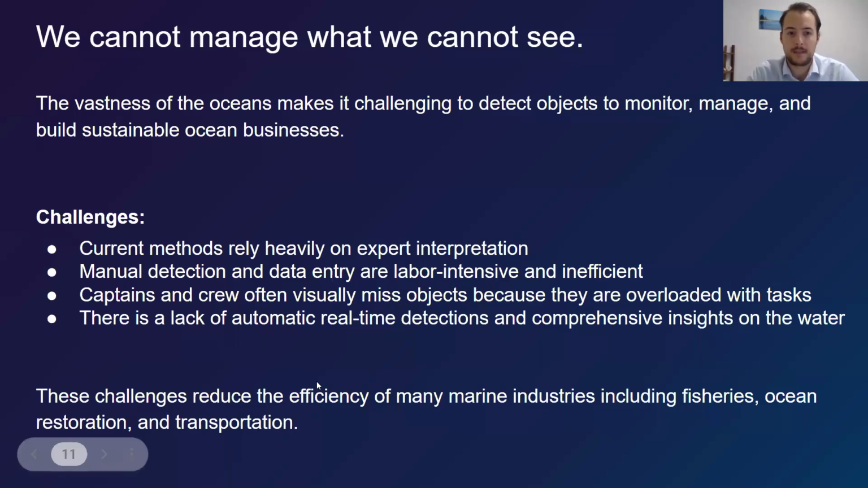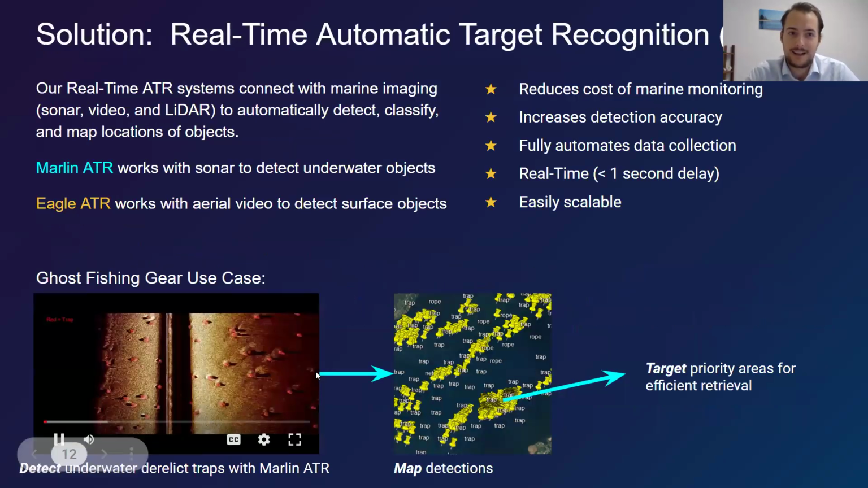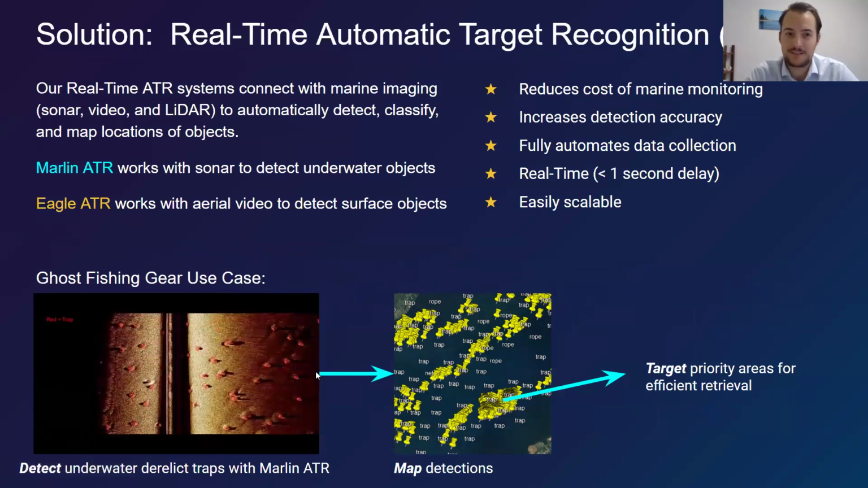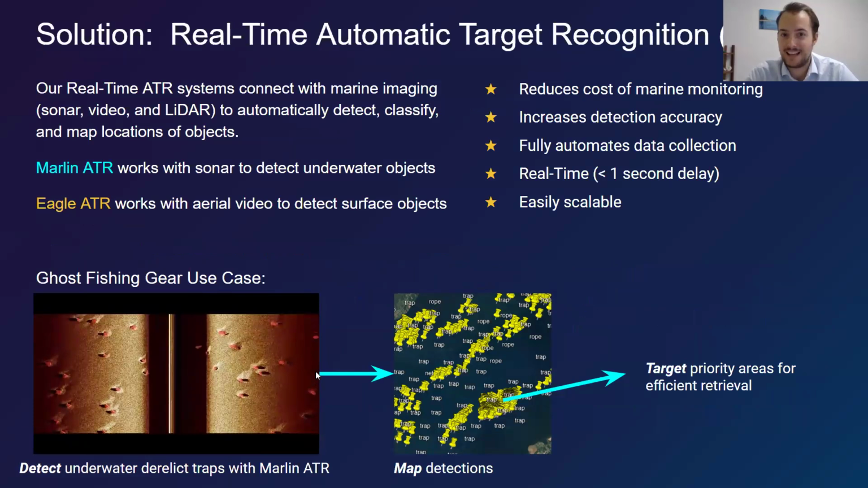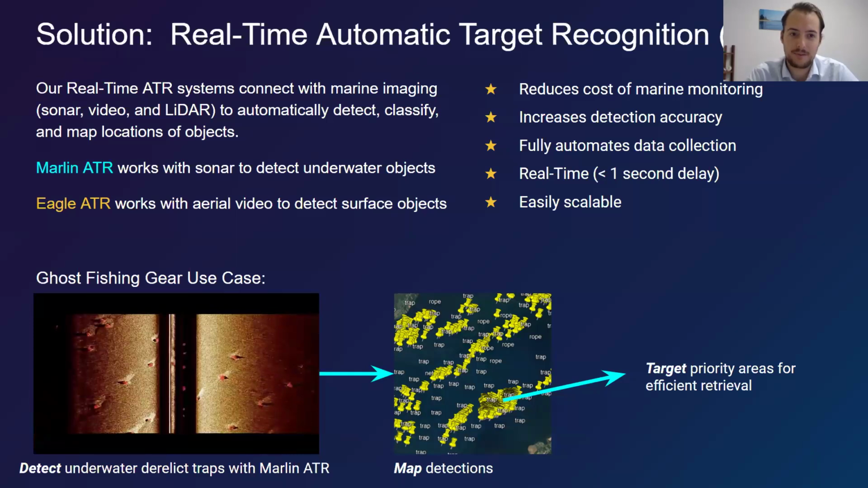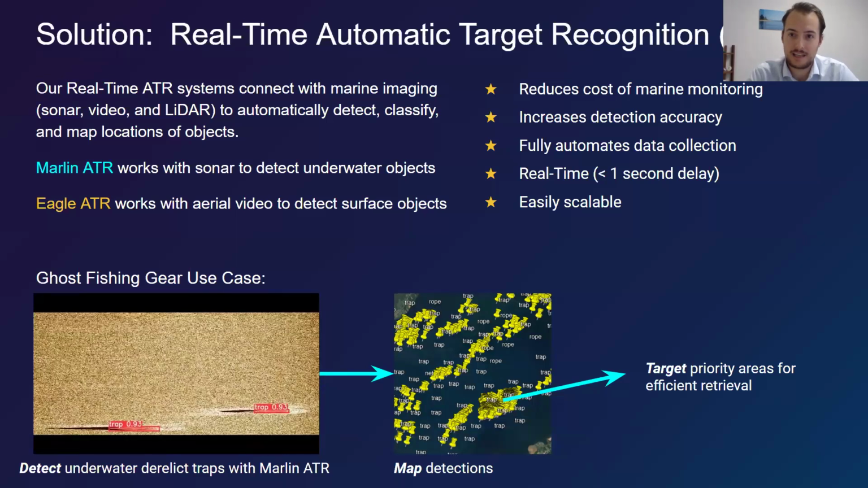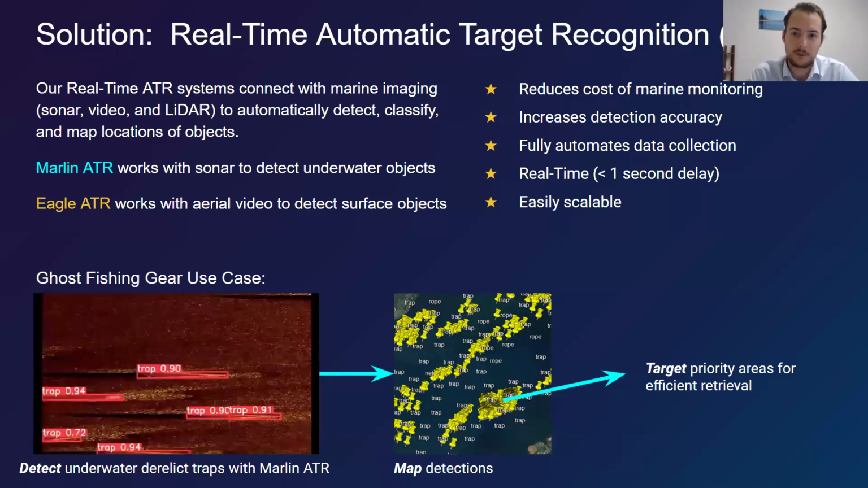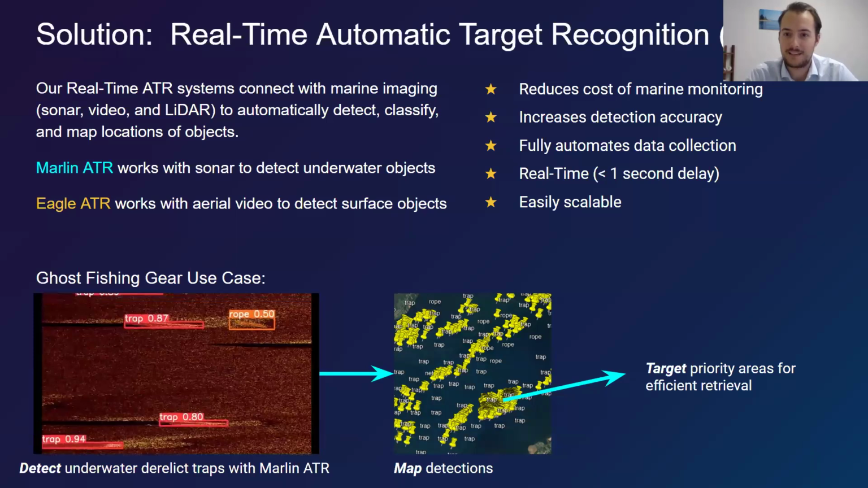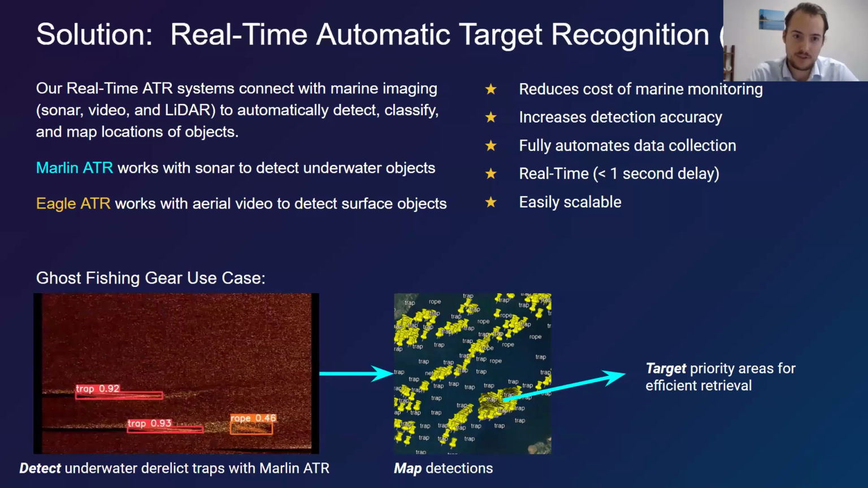and transportation. So what we went out to do is we created a cutting edge automatic target recognition system, or ATR system, that connects with marine imaging. So side scan sonar, but also video and LiDAR, to automatically detect, classify, and map locations of objects, to reduce the cost of marine monitoring, increase detection accuracy, fully automate the data collection process, and do it in real time on the boat so you can have more efficient marine missions.